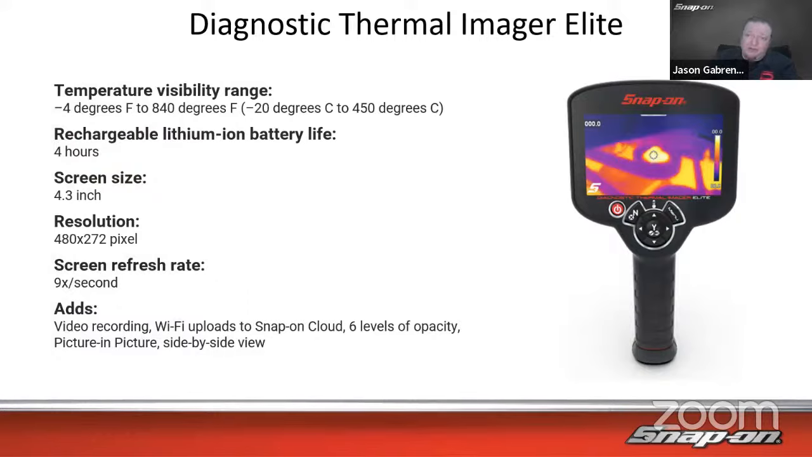So it has a high temperature range, -4 to 840 degrees Fahrenheit. So that'll cover most of your automotive needs. 4-hour battery life, 4-inch screen, screen refresh rate 9 times per second. Also has video recording, Wi-Fi upload to Snap-on Cloud. Like I said, 6 levels of opacity, as we saw the difference in opacity between the thermal and the regular camera, picture-in-picture and side-by-side as well. So it does, as I said, upload to the Altus Snap-on Cloud. So let's talk about what that looks like.